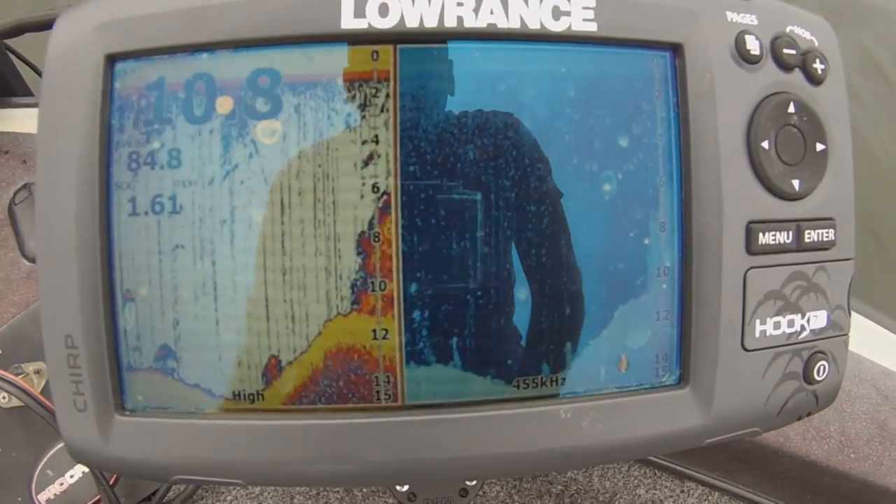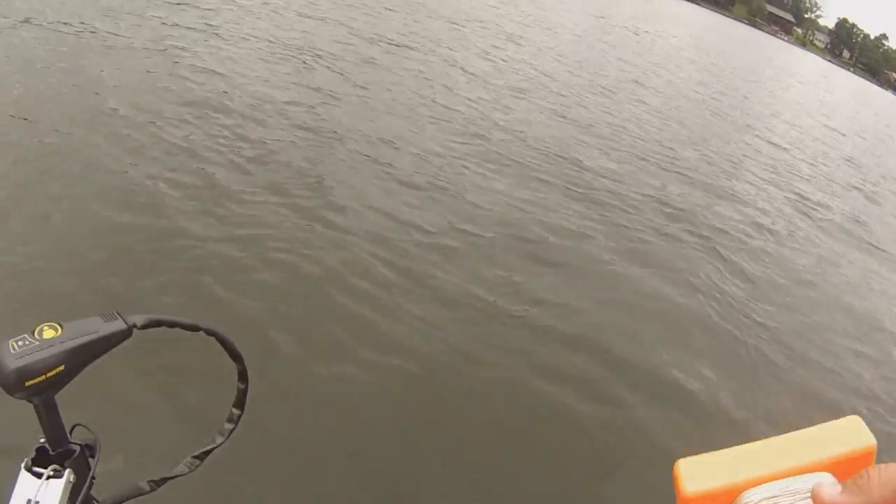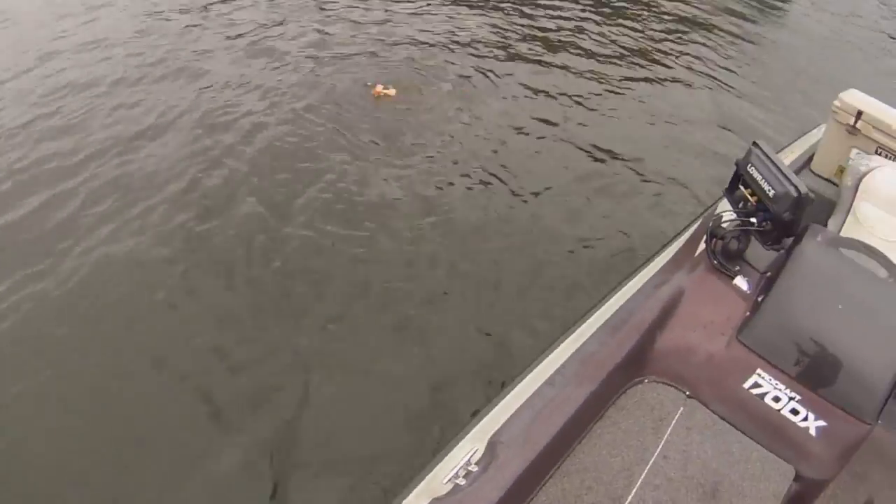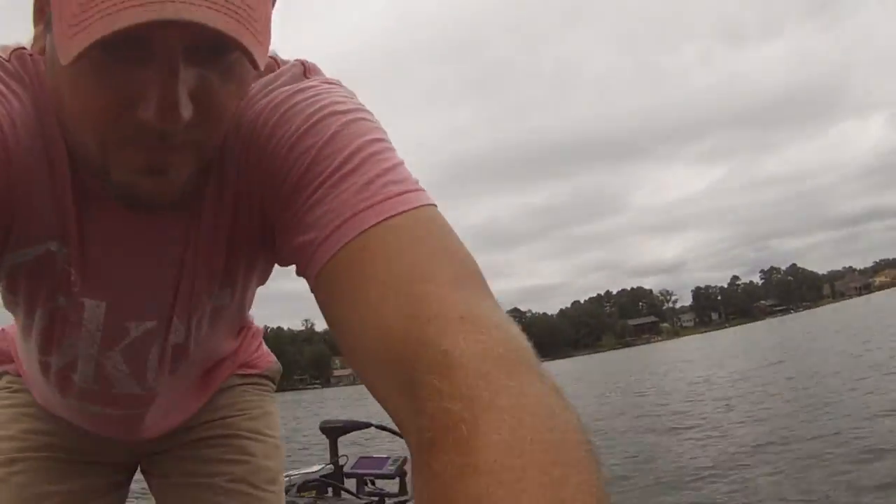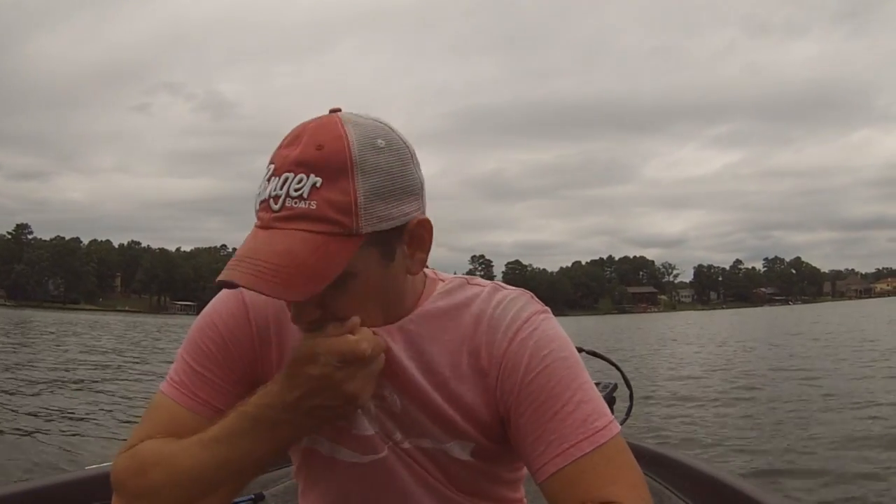Alright, there it is. And so what I would do is just take this guy out, drop it right to the side of it, and I would start fishing. But, hope that helps. Like I said, it's a little hard to do holding the camera too, but hopefully it all worked out.